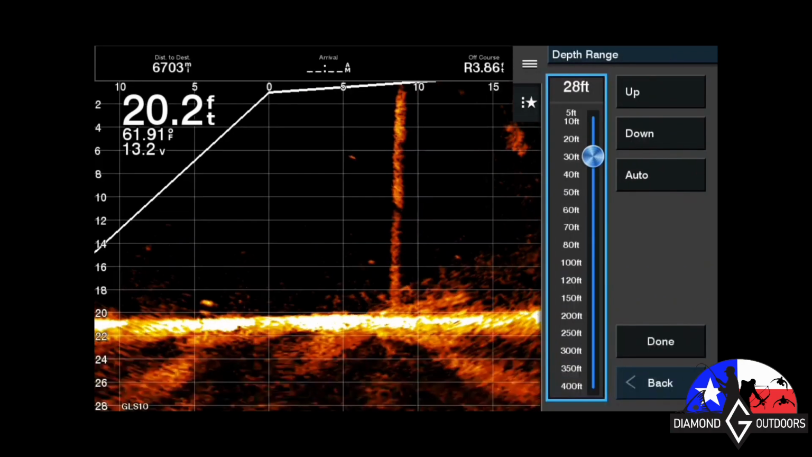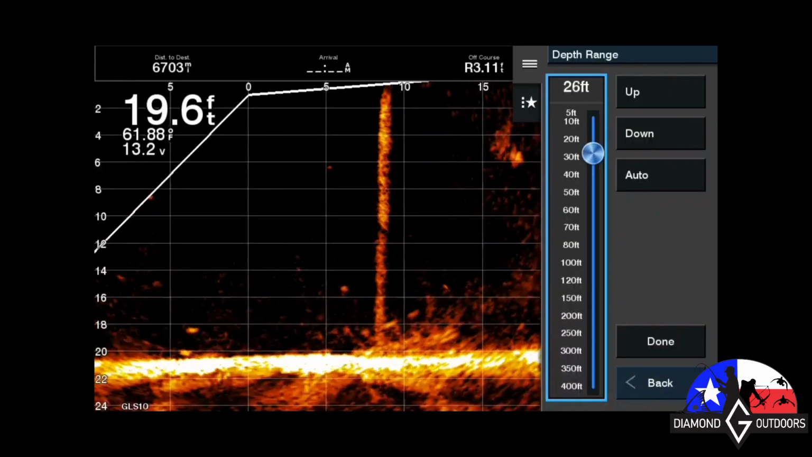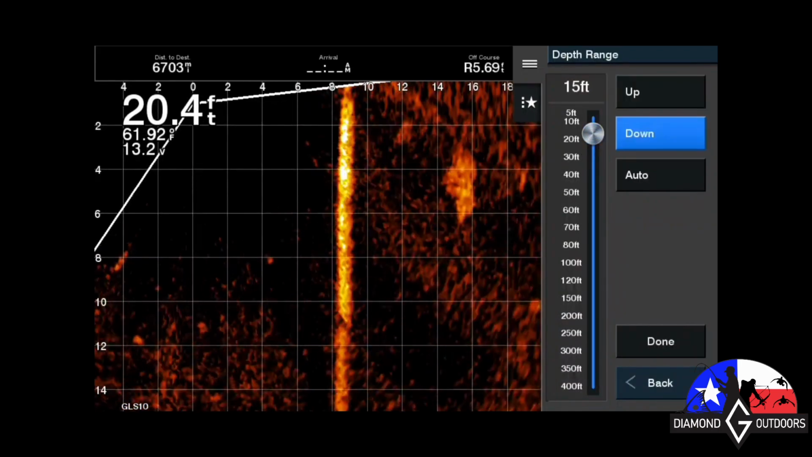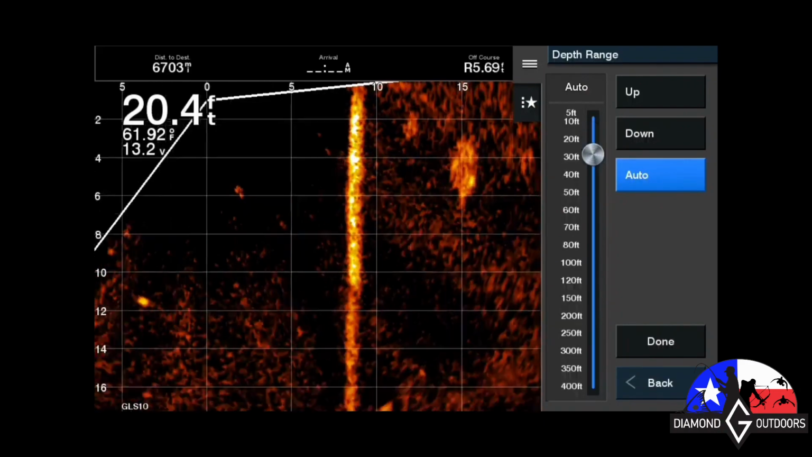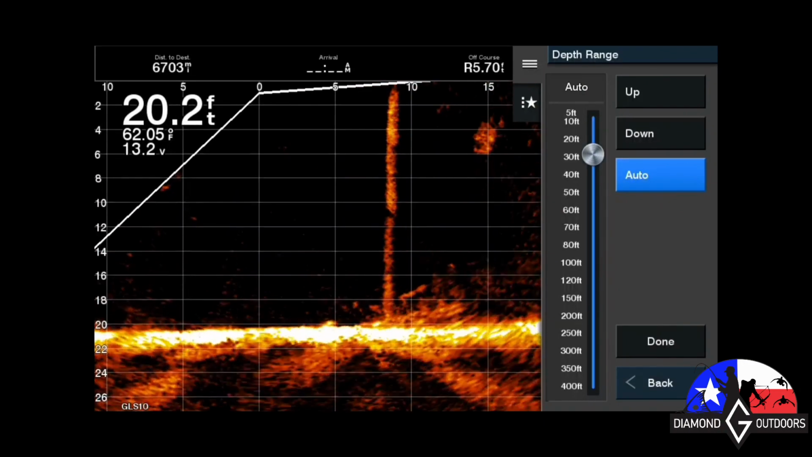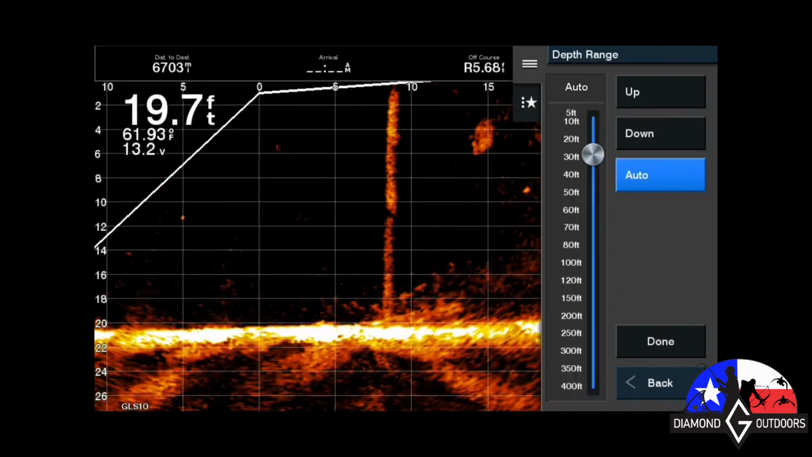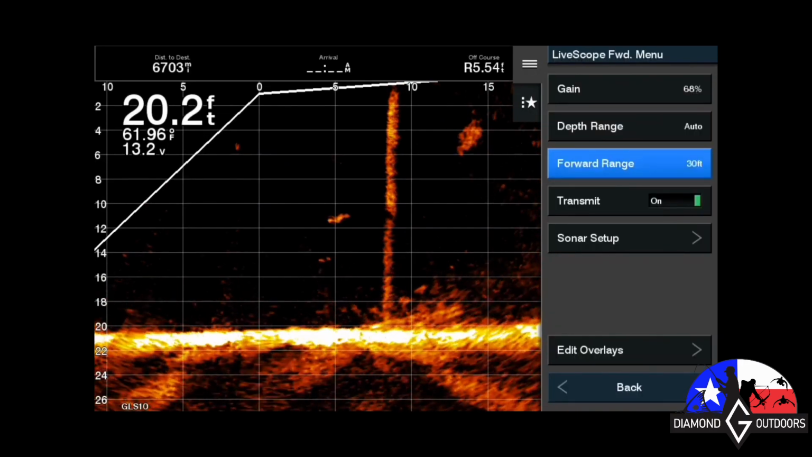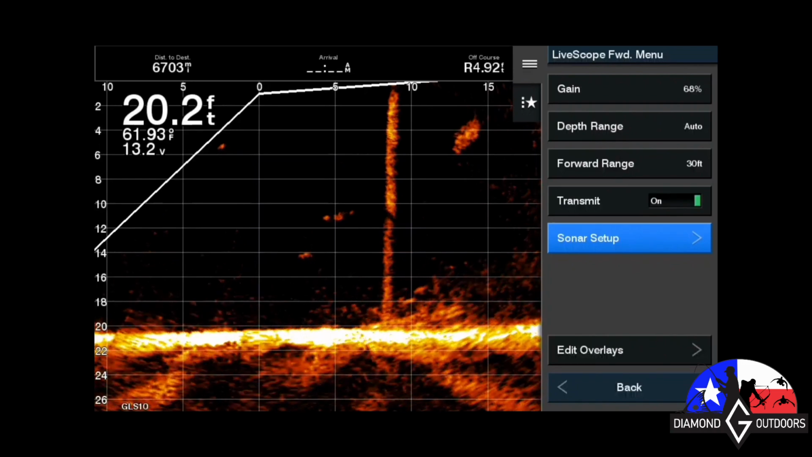Start getting into my settings. Manually adjusting the depth right there. Just kind of playing with it. Now I switch it back to auto, which I should have left it on in the first place. That's the one I like the most on it. See that big bait ball on the screen as I'm messing with the settings.